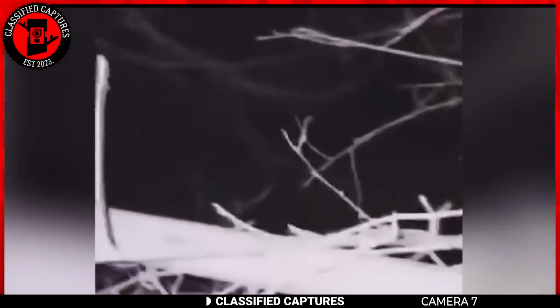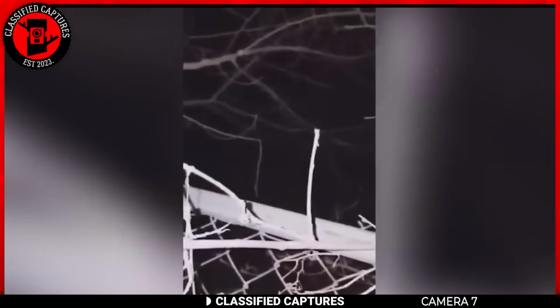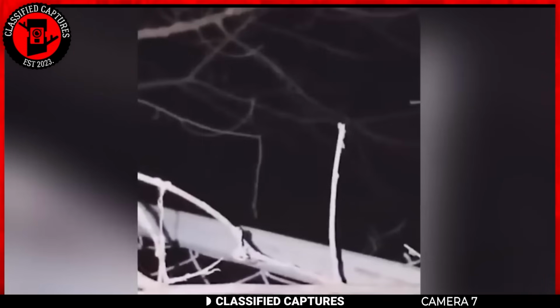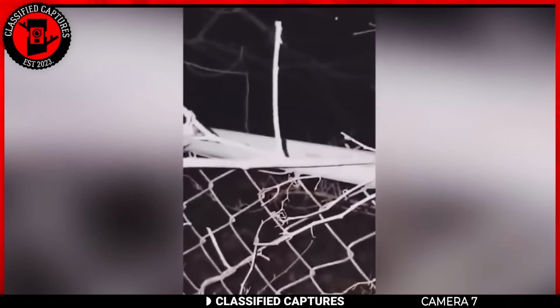In the depths of an enigmatic encounter, a man found himself lured by something unusual near his property's fence. His curiosity got the best of him, and he ventured forth to investigate. But as he neared the source of the disturbance, eerie sounds filled the air, sending shivers down his spine. And...